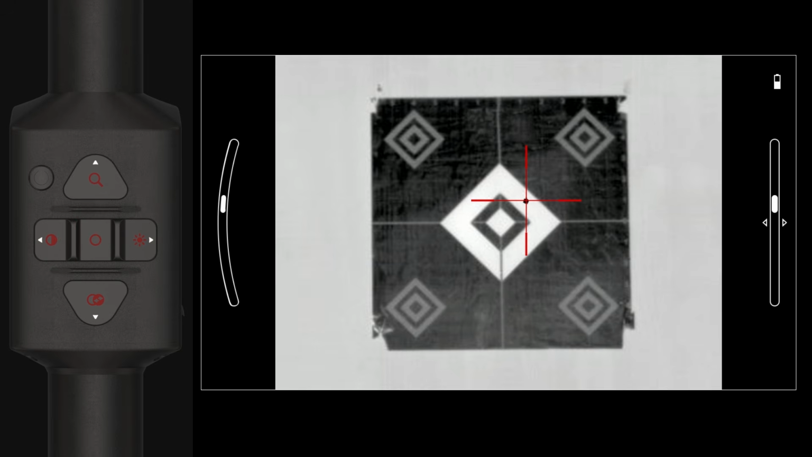If you need to fine-tune the zero, you can refer to the previous instructions in the fine-tune zero. Although you may not need more than one shot to zero your scope, we do recommend that you fire additional shots once the initial zero process is complete to ensure the optic and weapon are truly zeroed. If additional corrections need to be made to fine-tune the zero, make those corrections as needed.